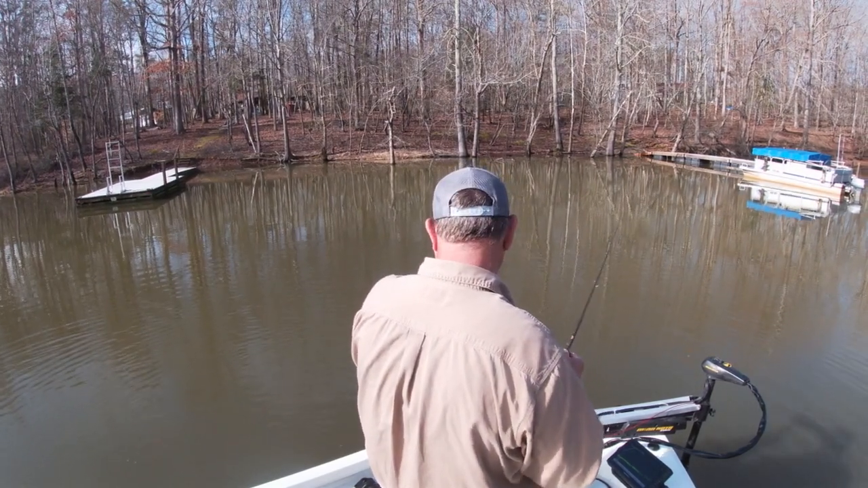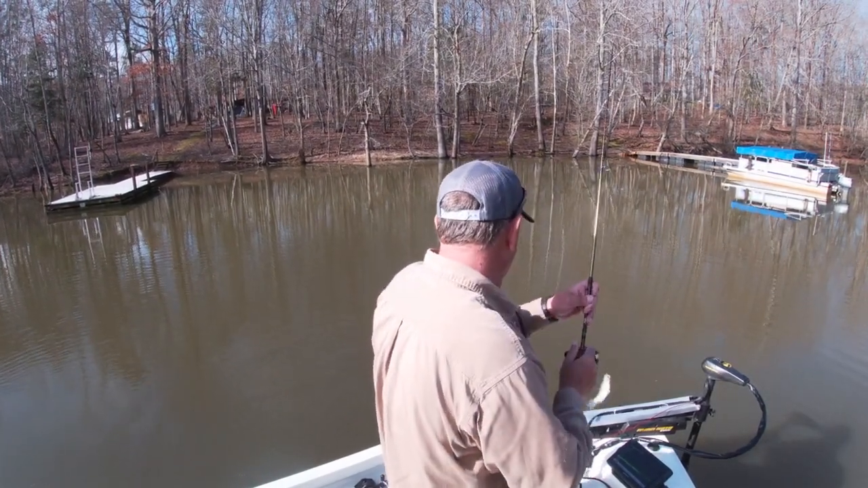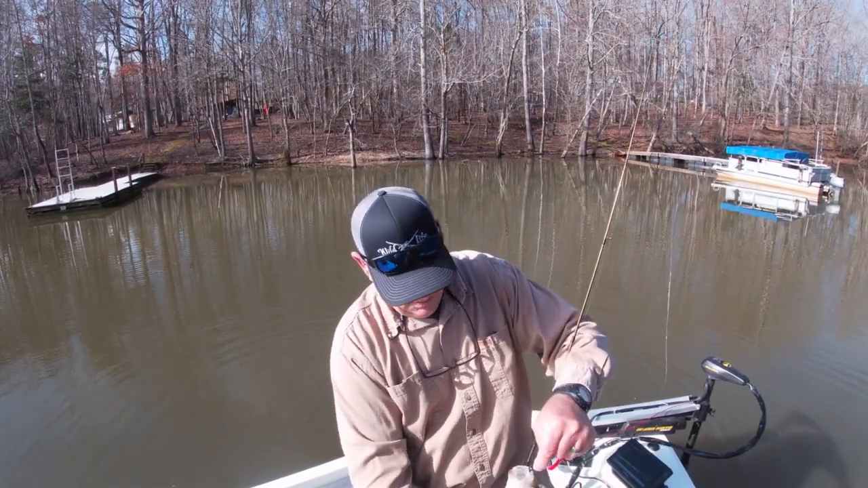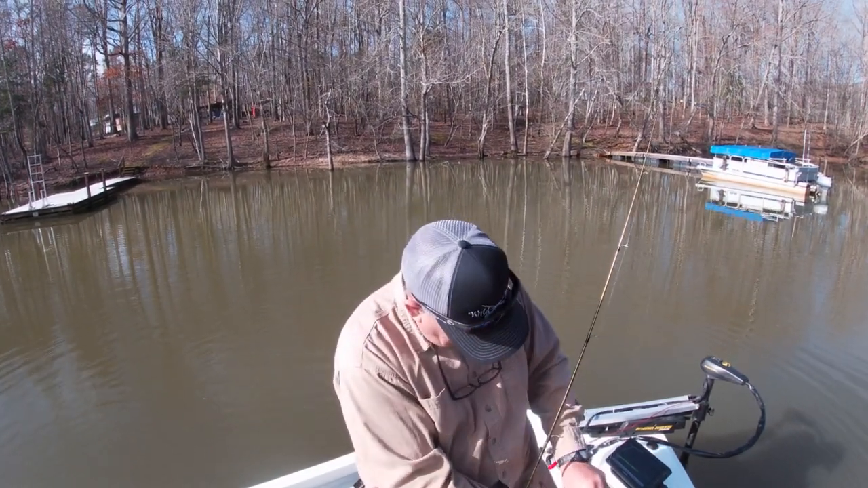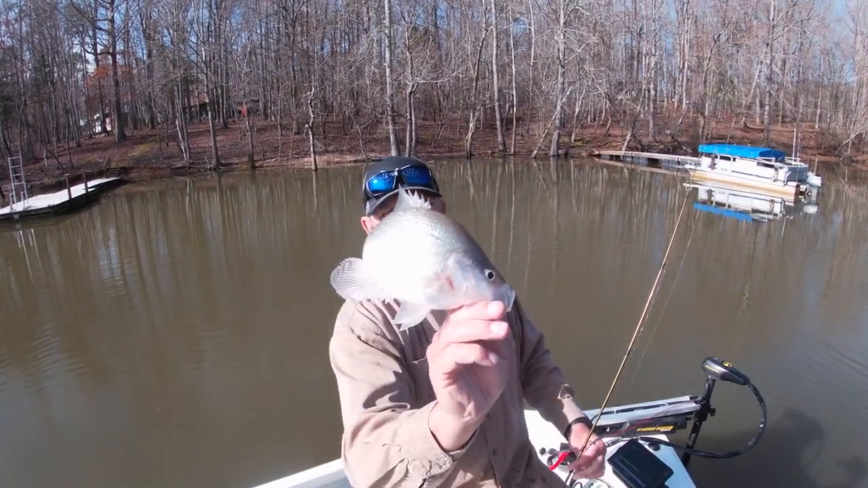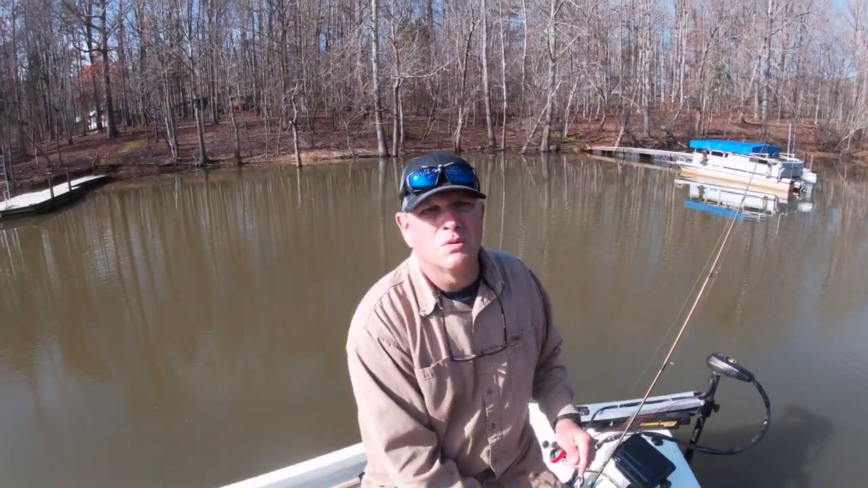There he is. You know, hey, that's another decent sized crappie. Get him off. Pretty crappie. Pretty crappie. Now I'll tell you what's been going on.